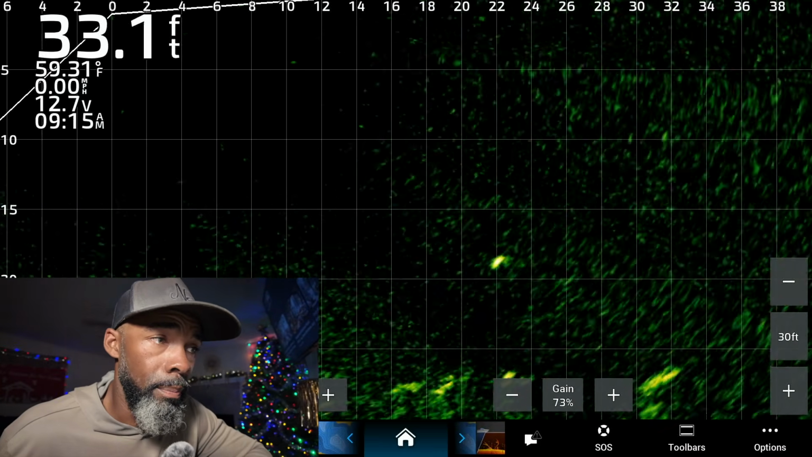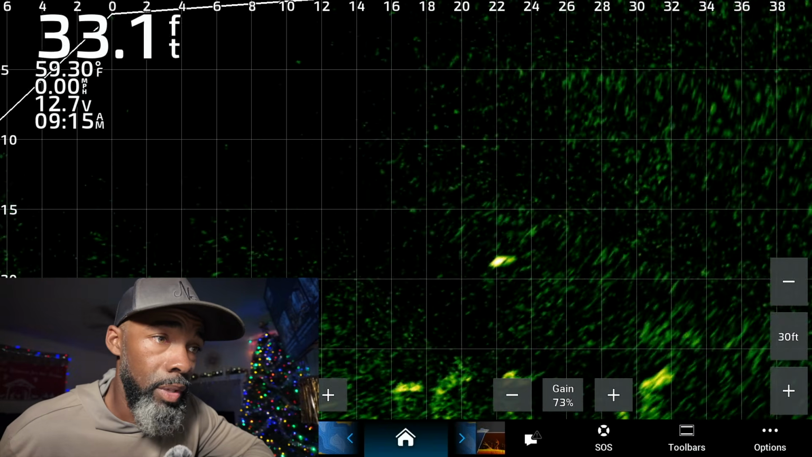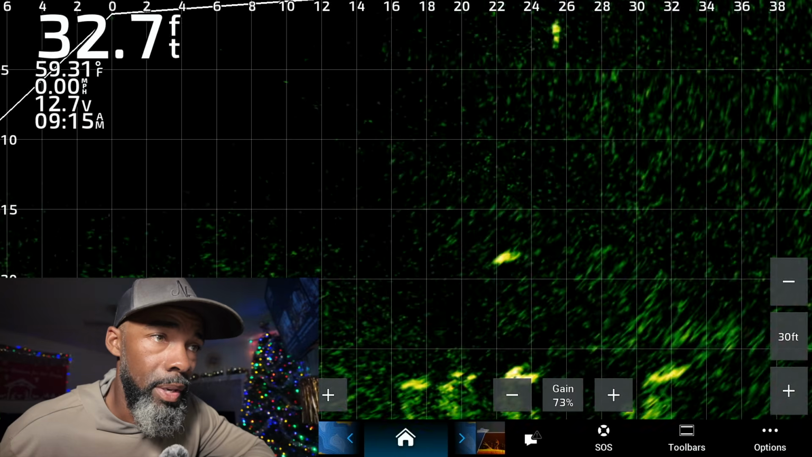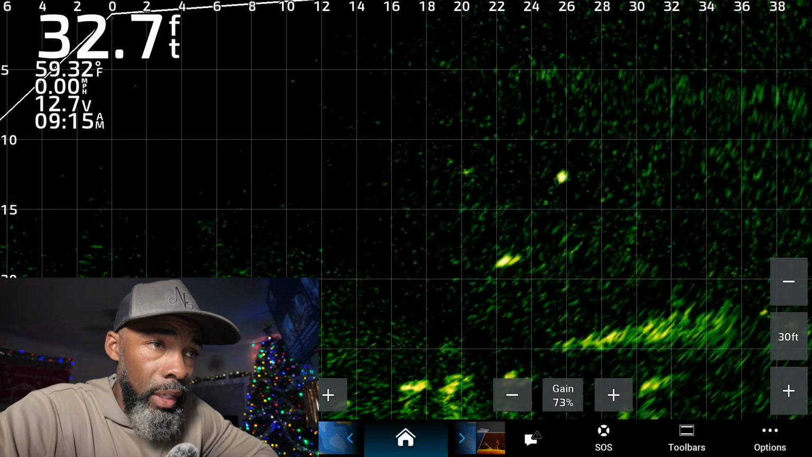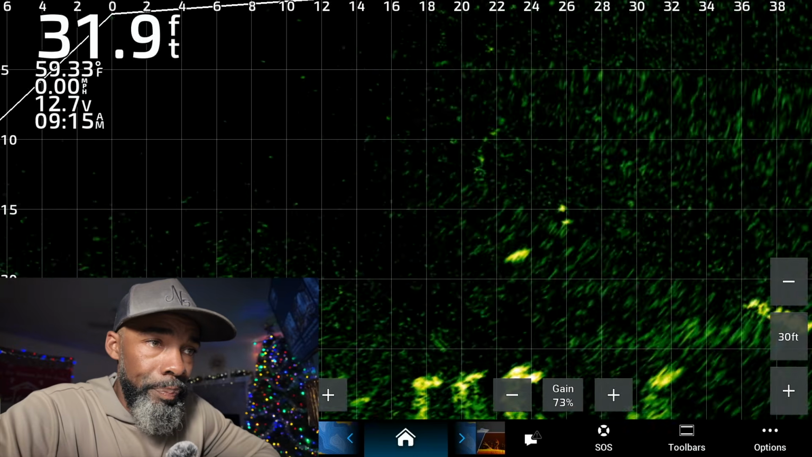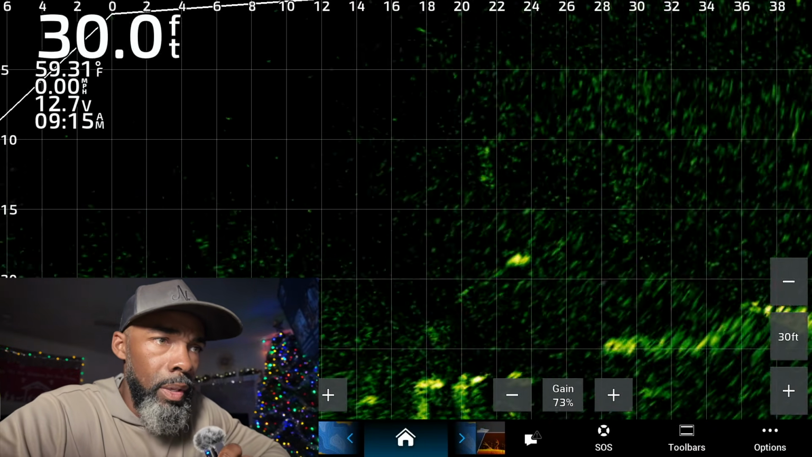Fish is holding still, boat's dead still, 0.0 miles per hour. So we're holding dead steady. Everything's nice and calm. We're not in a rush here. We're just trying to make sure we get a clean drop. Bait's coming down again at 26-foot mark, and we're going to stop it right about here, and we're going to start rolling that bait right across the top of that fish, just to see what happens. And let's see if we get an acknowledgement.